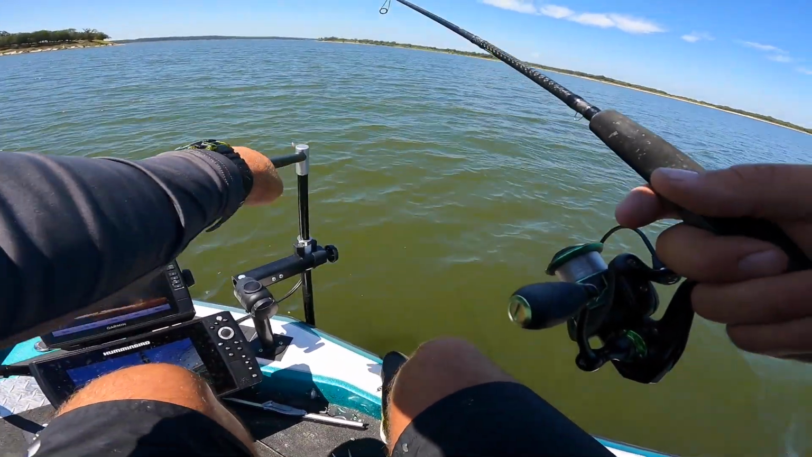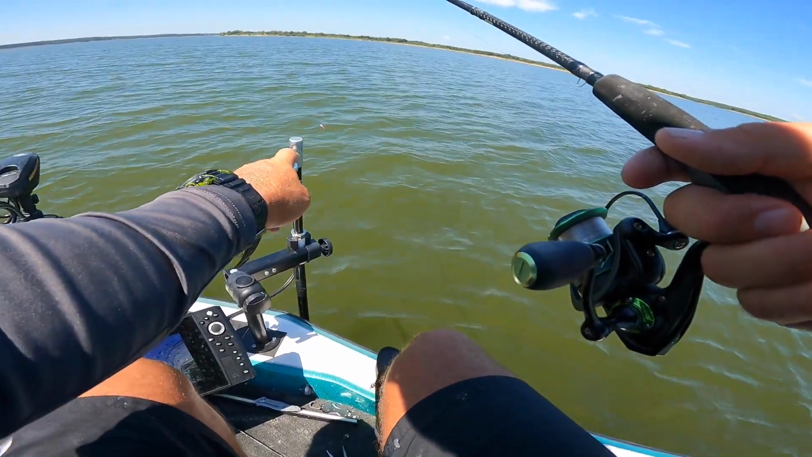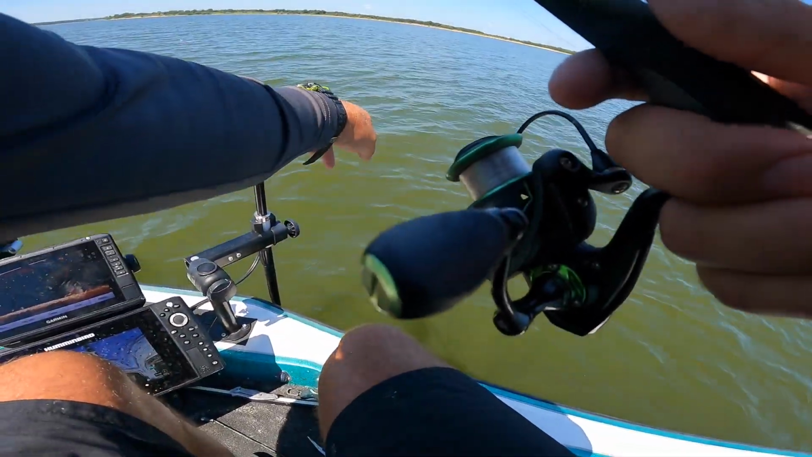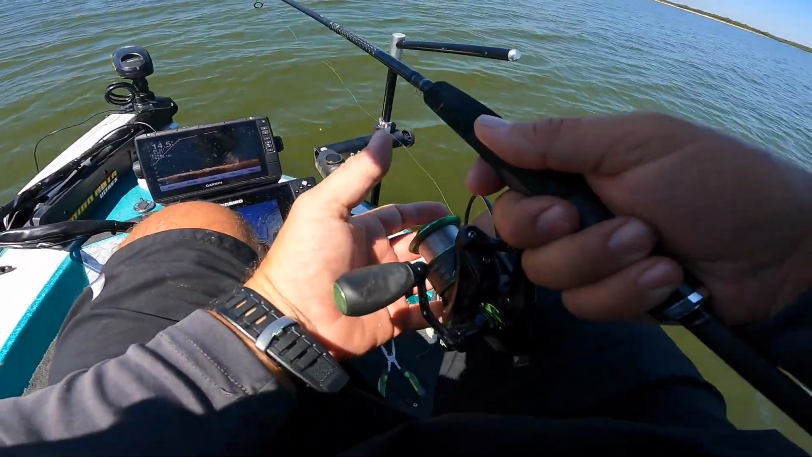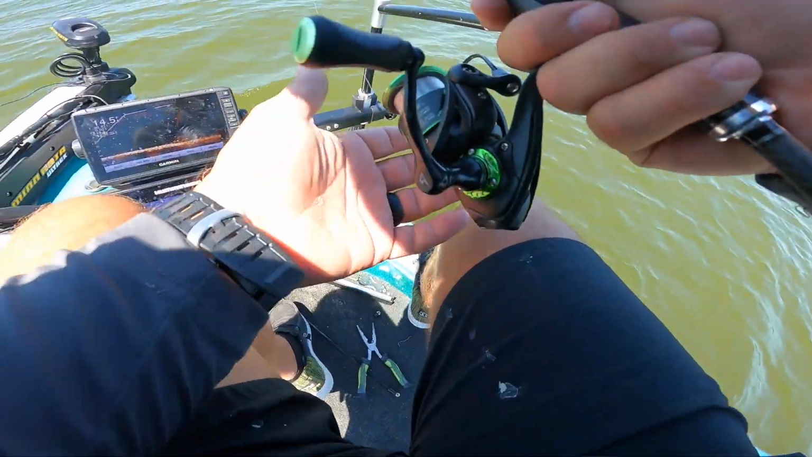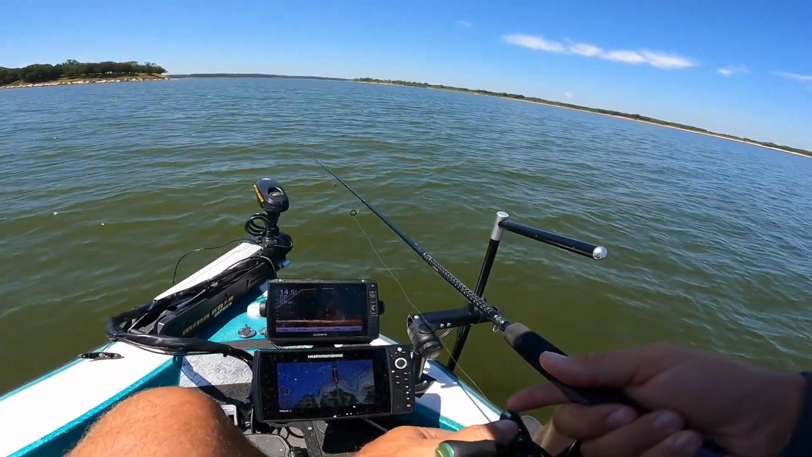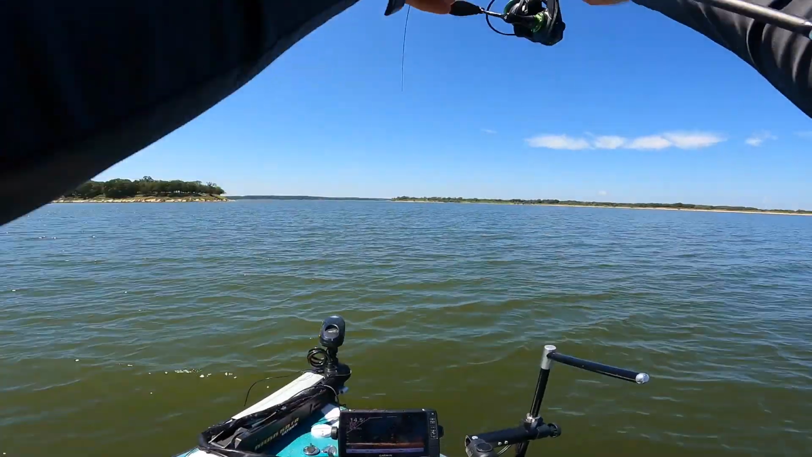I didn't even know this was out here. Pitch out there with a little hand tie jig. See if I can get it to drop down in there where I want it. Ooh, she looks like she's going right where I want it. Gotta lock up and get a hold of it before something decides to take a bite like that.